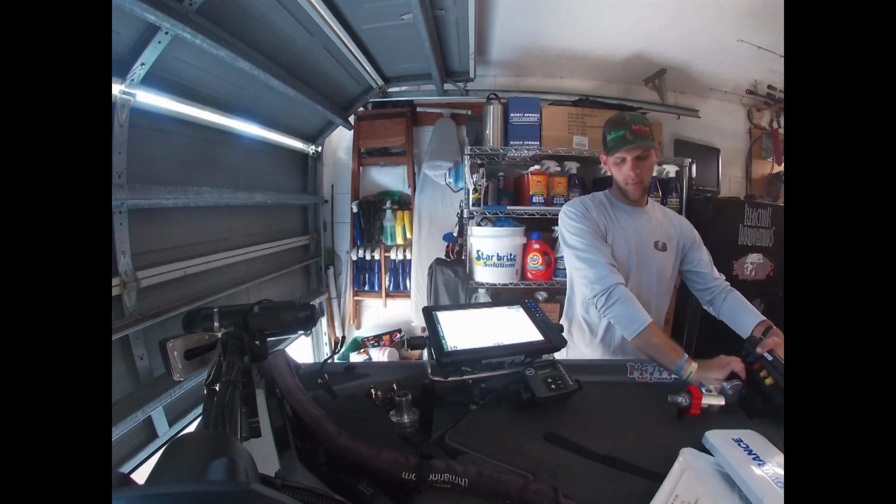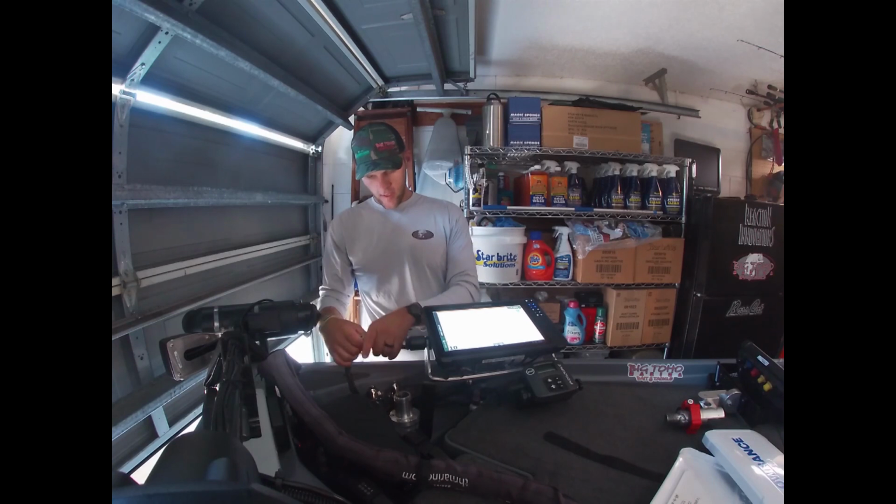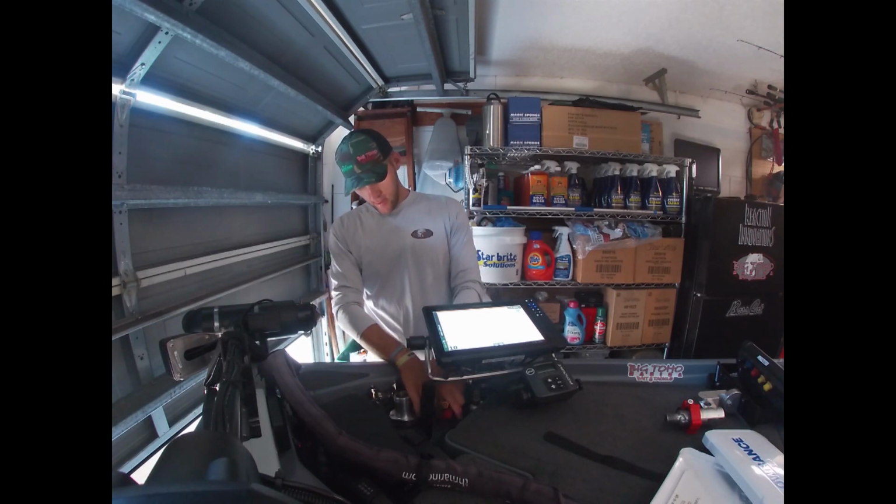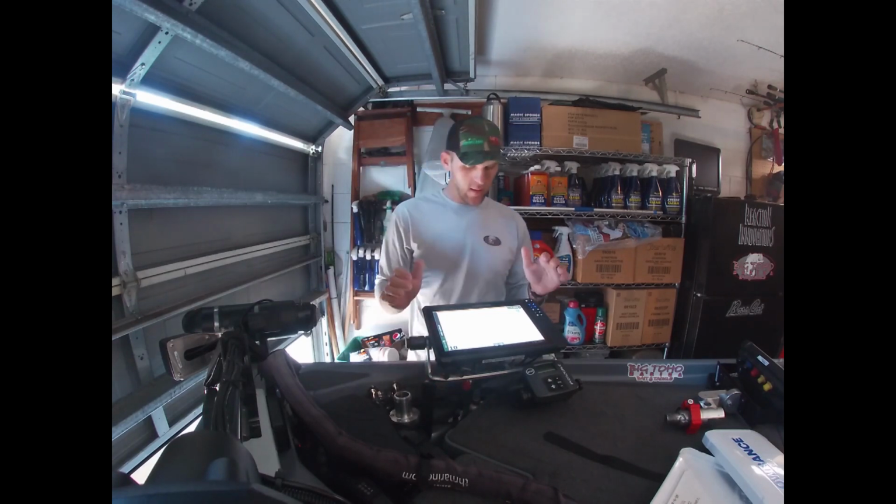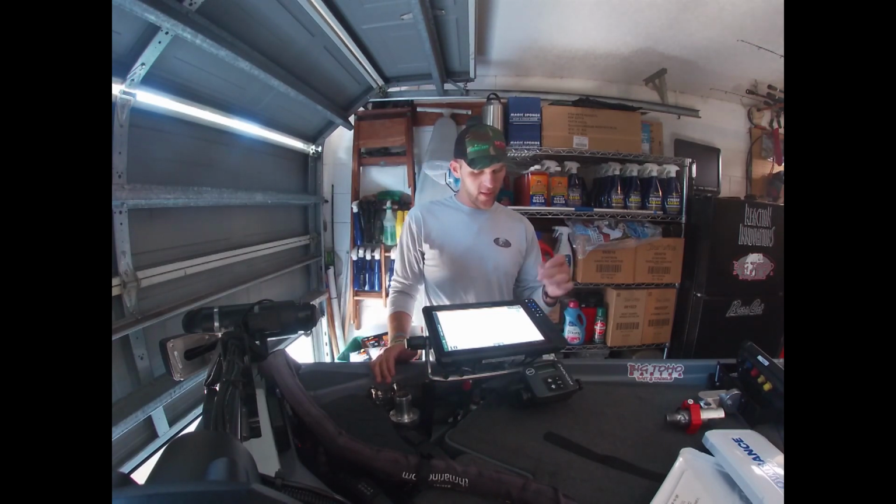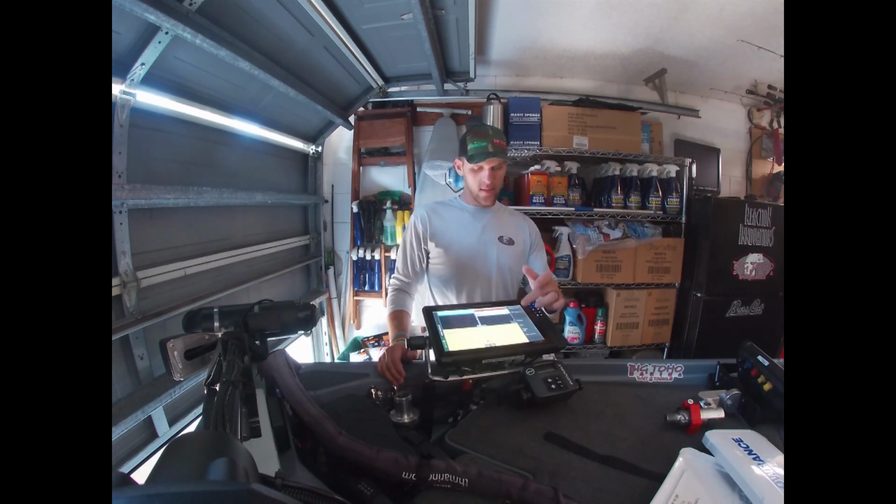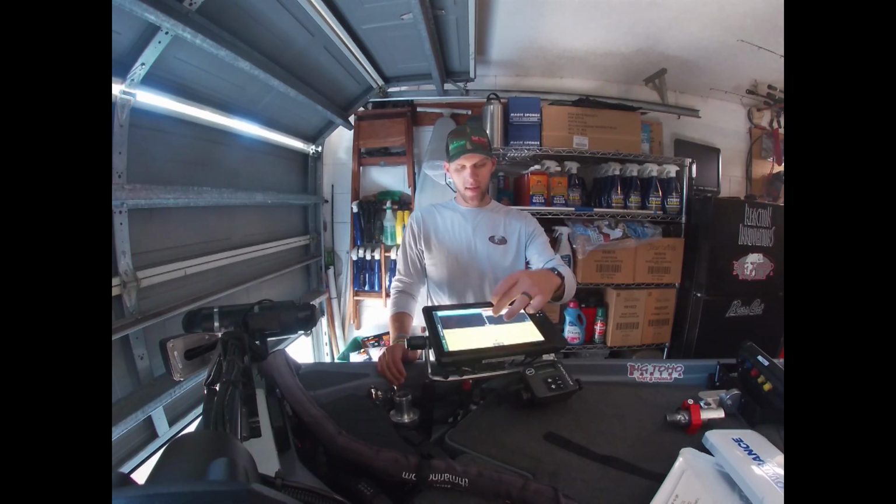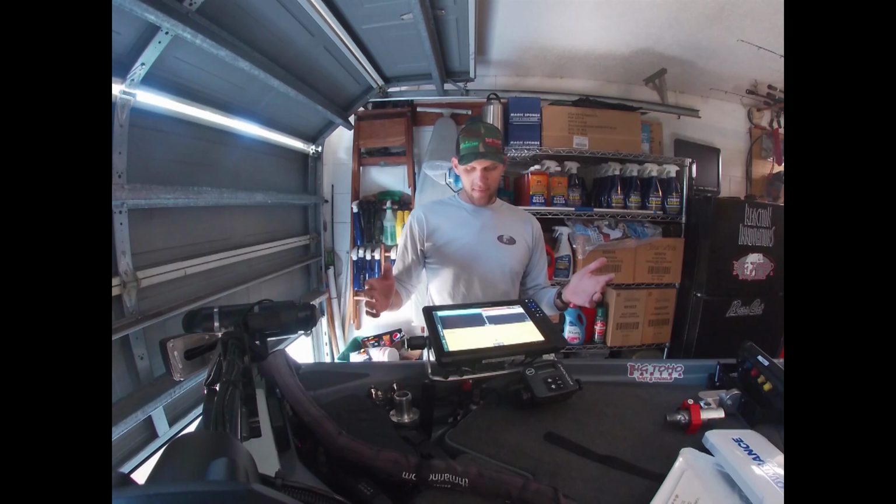Now when I'm here at home, I'll run one graph right here. I'll take these wires, tuck them away, and run one graph when I'm here at home. And this is the HDS Live 12 again. My setting here at home, when I'm fishing in Florida, is what I run it on. I've got my traditional mapping, my down imaging, and my traditional sonar. So that's basically that. Very simple.